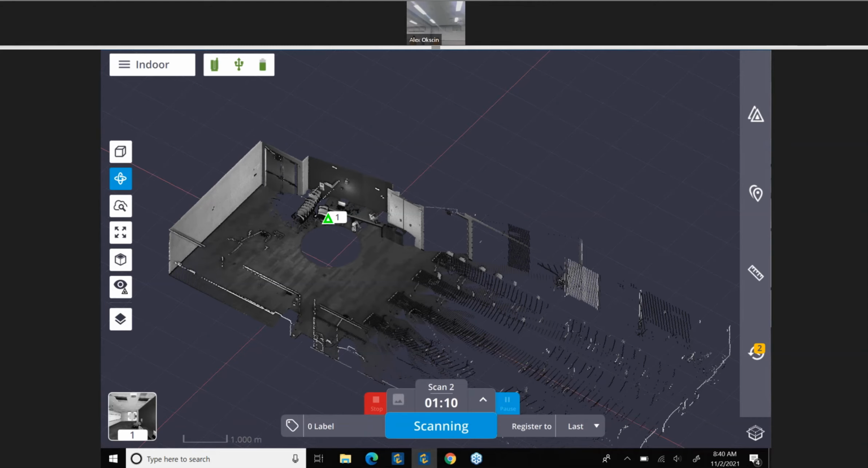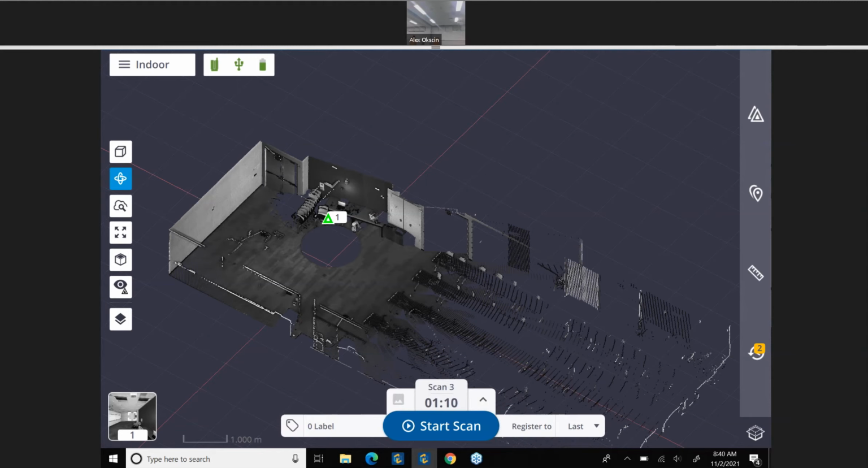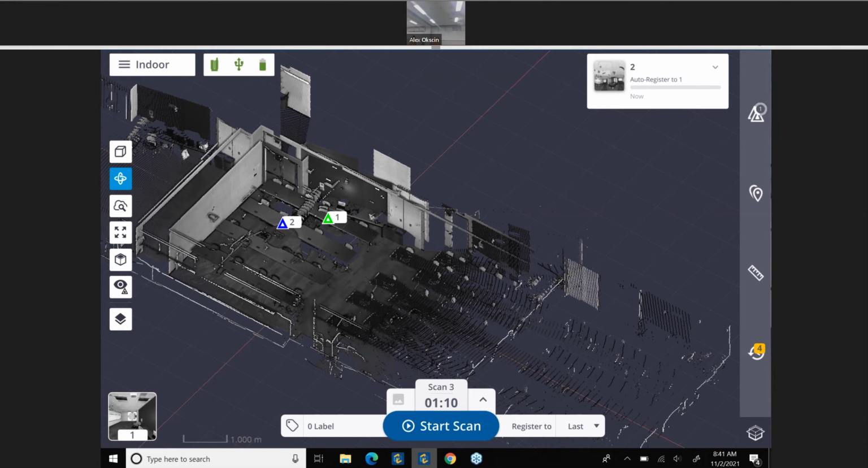Apologize again that I can't turn the webcam. I wish I had somebody else in the room with me, but now that scan's already done and we're off to the races to the next scan. As you can see, once you do the original full calibration and tilt measurement, you really will be going a lot quicker with these scans. We can see now we're auto-registering to scan 1.